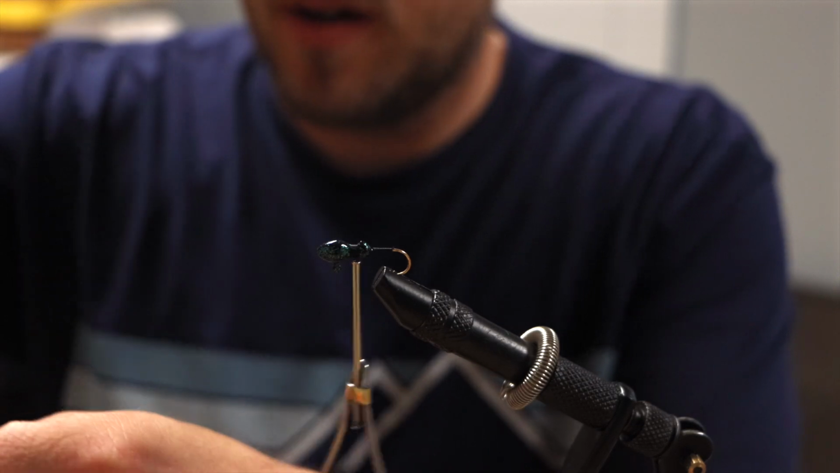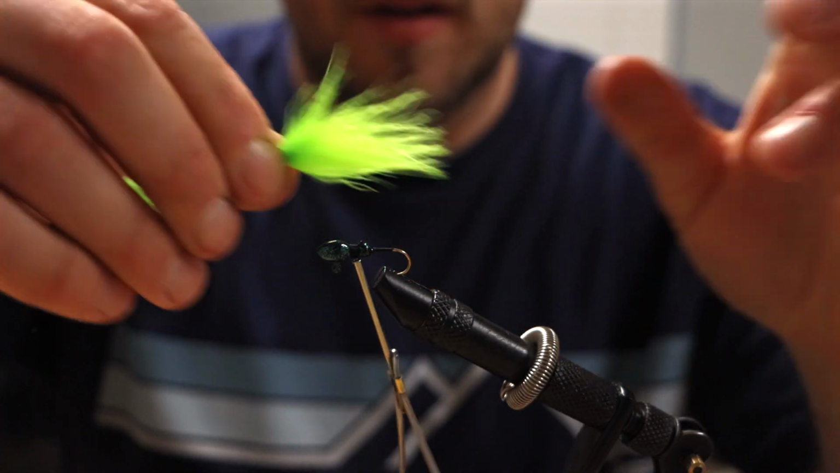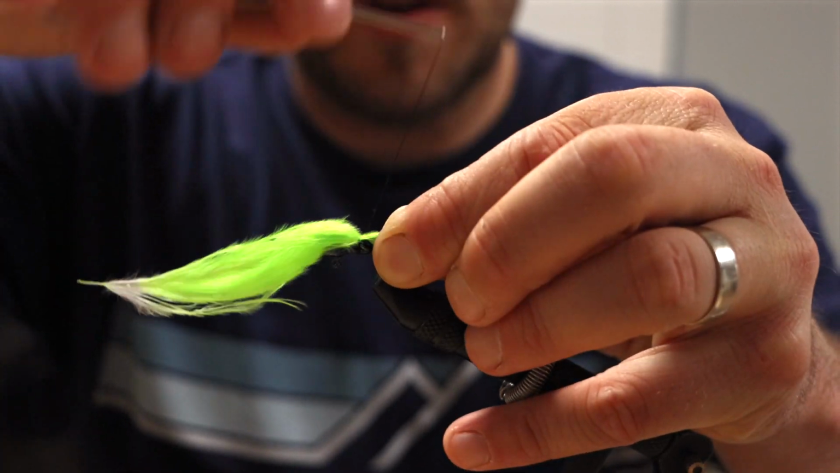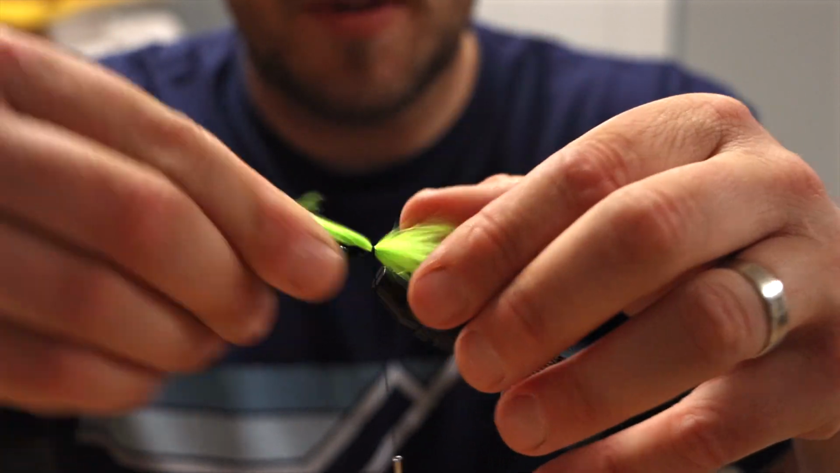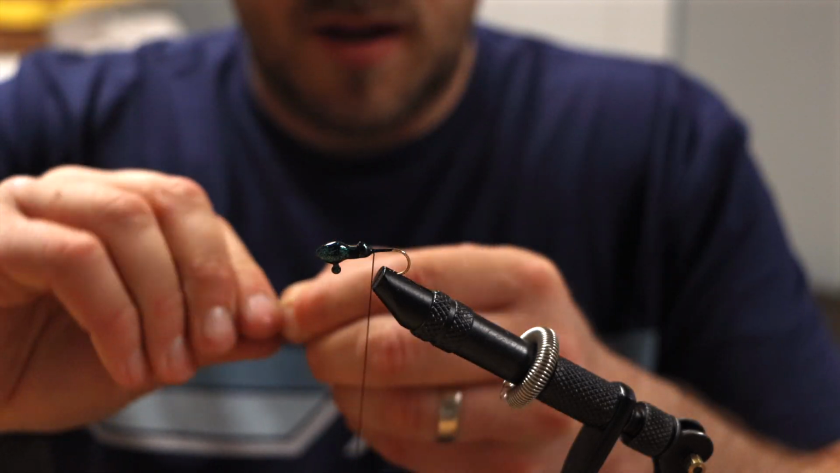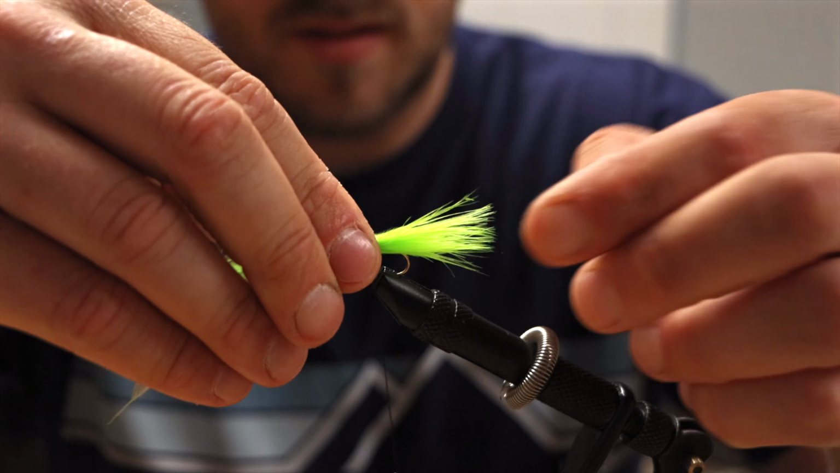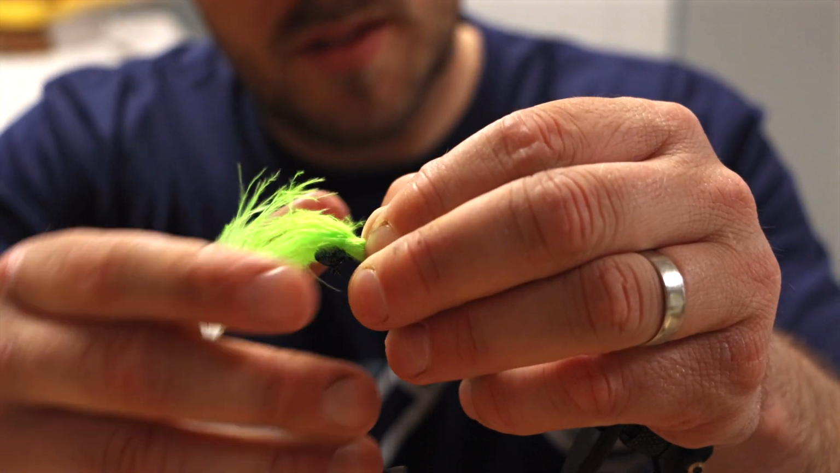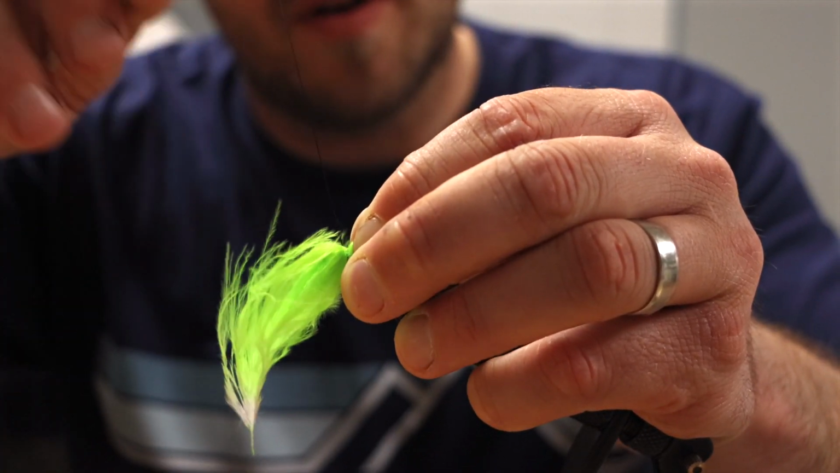So we've got our chartreuse marabou. And boom. Get that tied on there. I do need to get some hooks without bait keepers. I think that's going to make a huge difference with tying this stuff, because on these teeny tiny jig heads it's kind of tough because I just can't quite get it how I like it. Just kind of fighting with that bait keeper the whole time, but we're making it work.